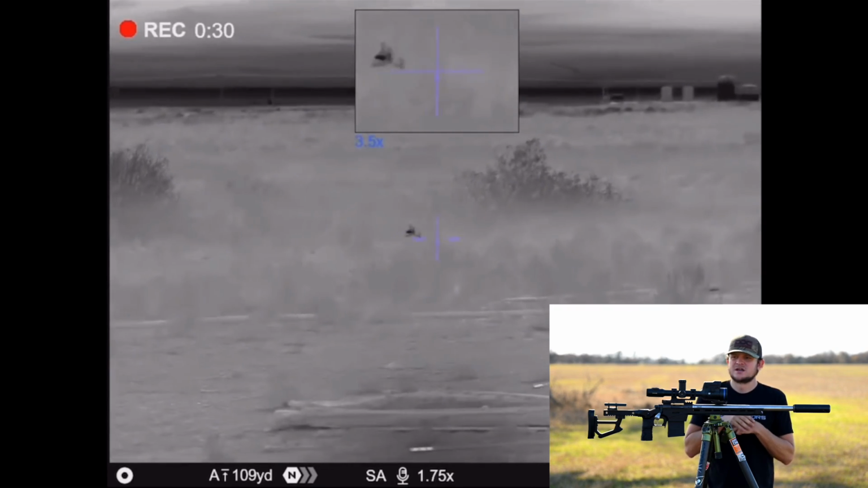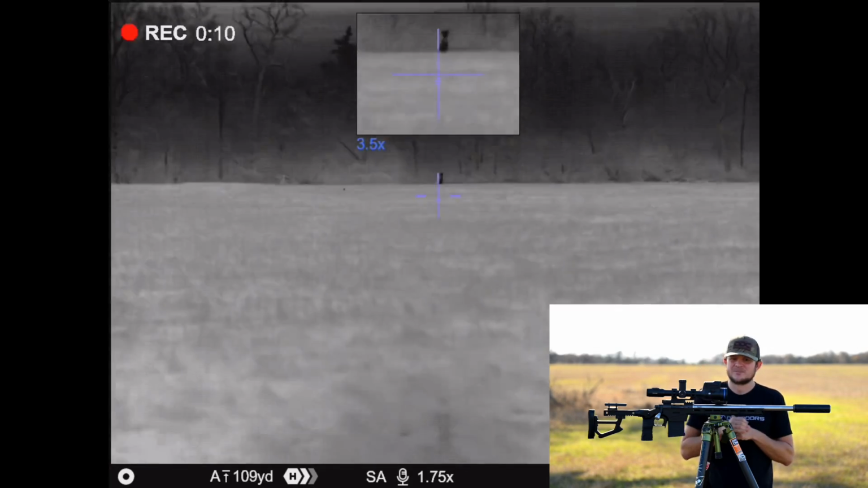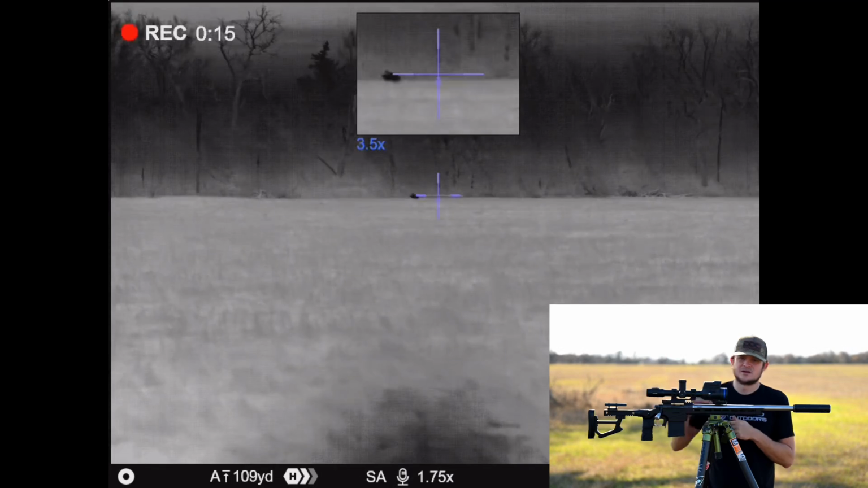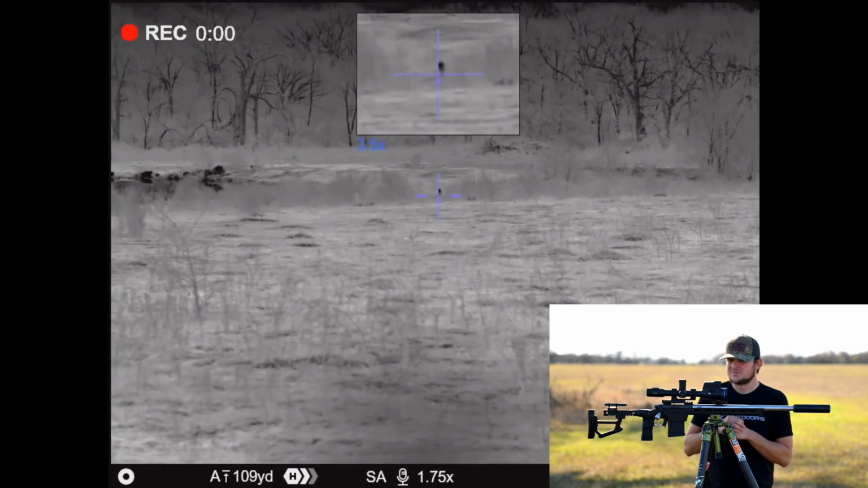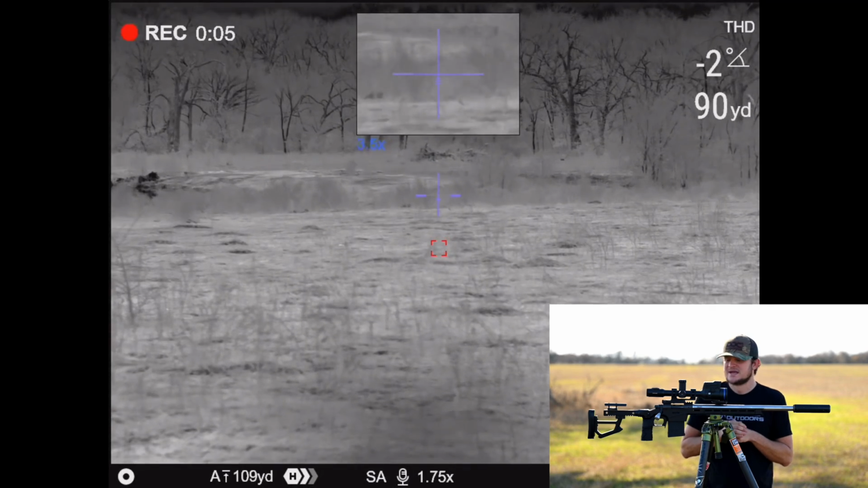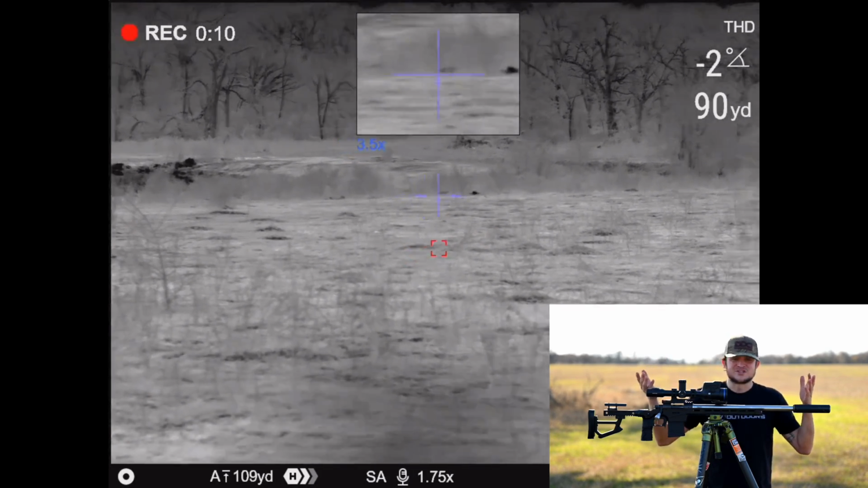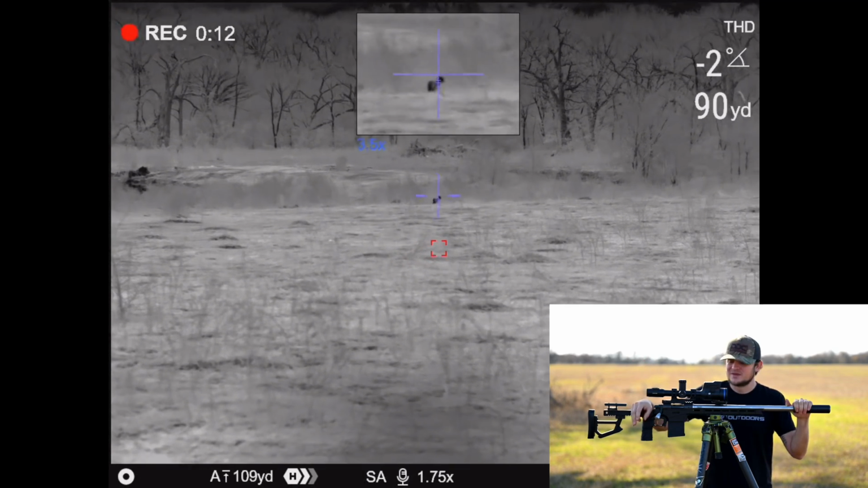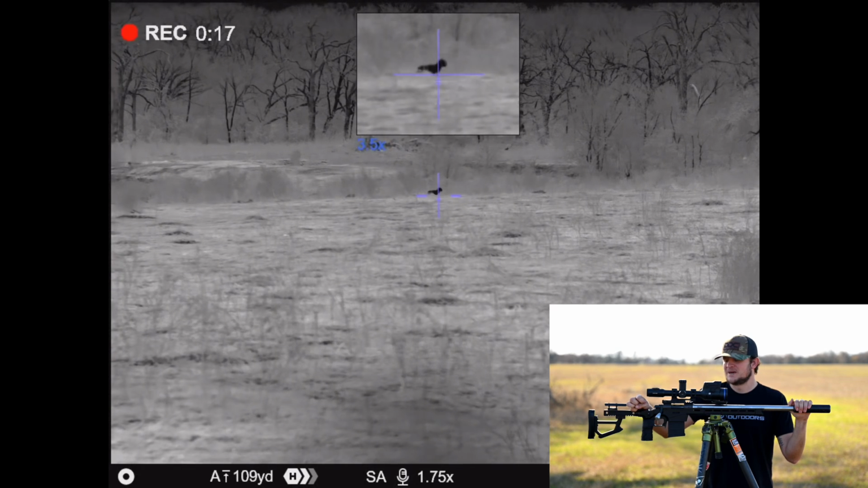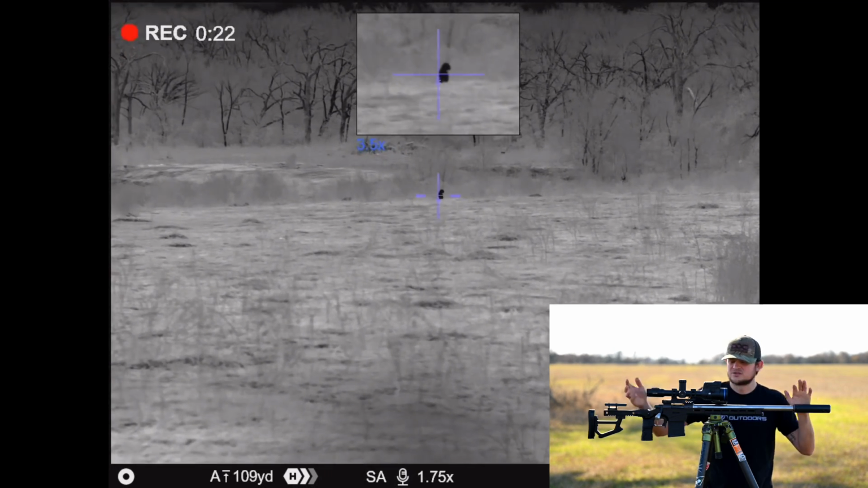Just use picture-in-picture for your pigs or your coyotes. As you can tell from the beginning of the video, I know a lot of people out west and up north have to make these 300-yard coyote shots. Maybe they can't drive in the field, they don't want to walk a mile into the field to get to the woods, and they need long range. We just showed you at the beginning of the video, you can make it happen with ease. So I know a lot of people are hating on the 1.75 base magnification. Trust me, it's worth it. You will definitely enjoy it.